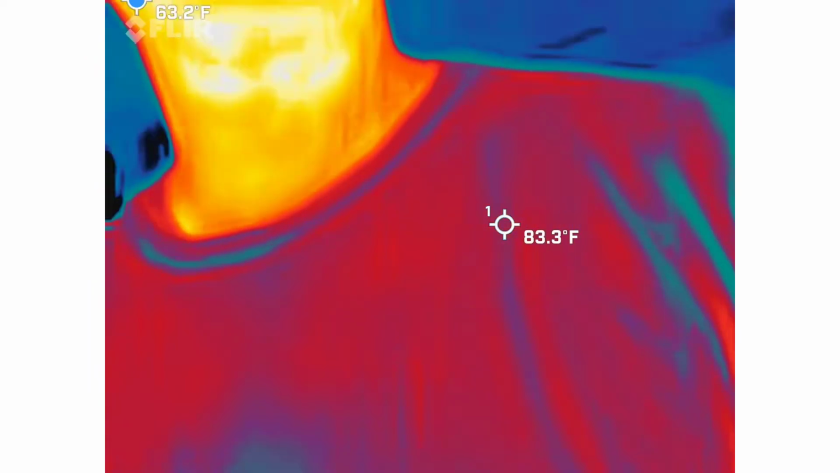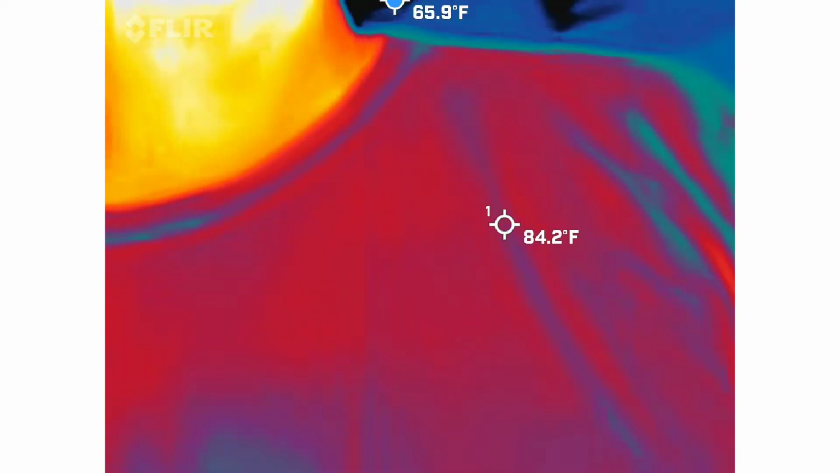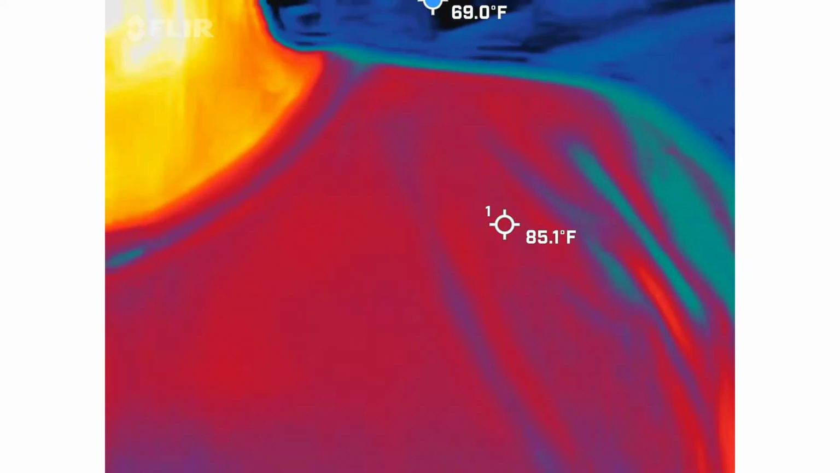So this is a real legit thermal imaging camera. This is not a phone app. This is a FLIR camera. This is what firemen would use to actually help save people. So it's a quick attachment to a cell phone, and yes, it is the real deal.